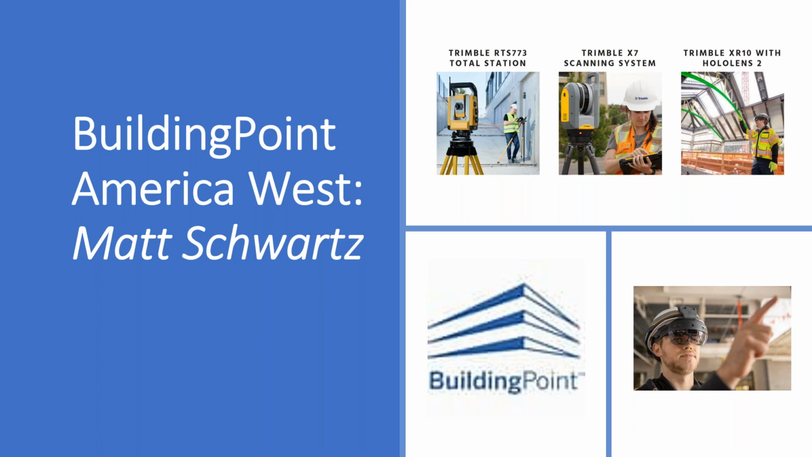Bob already talked about the X7 scanner. It's the same scanner on the building segment for Trimble with their distribution. We've got similar products with just a different workflow. So with the X7, instead of using Perspective like you might see if you are on the geospatial side, we're going to use Trimble FieldLink, which is Trimble's layout software.